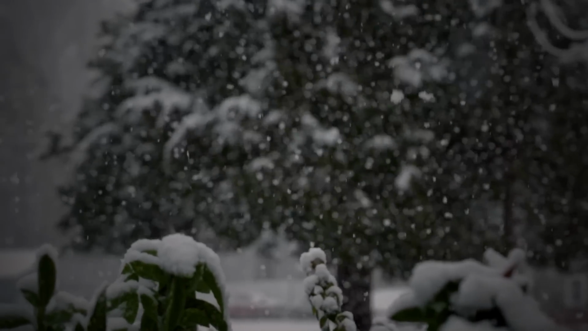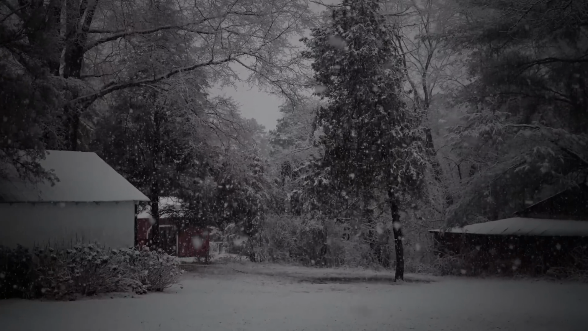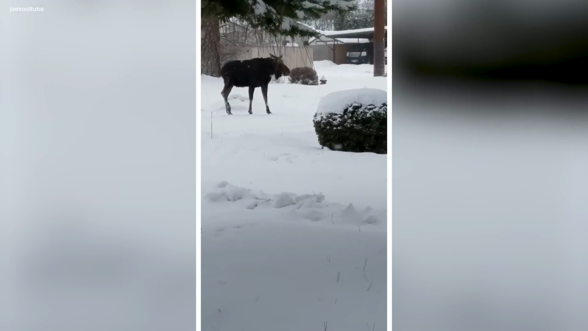All that could be heard was the soft sound of snowflakes falling, like nature's secrets whispered in the air. But then something eerie appeared. A huge moose, like a giant from a story, emerged from the snow. The moose moved gracefully, its big black eyes filled with mystery.